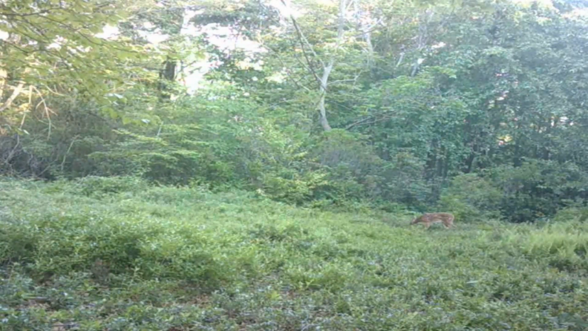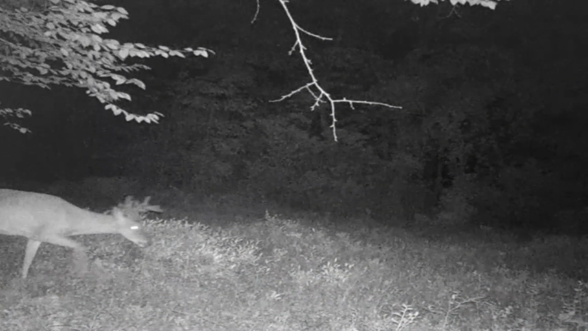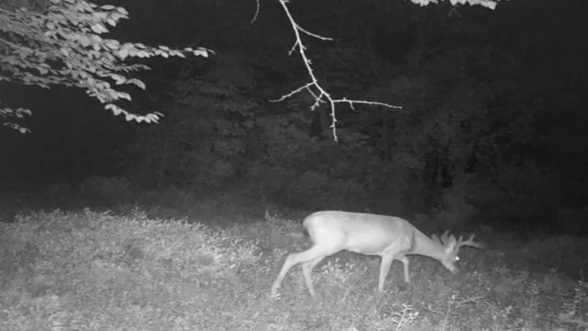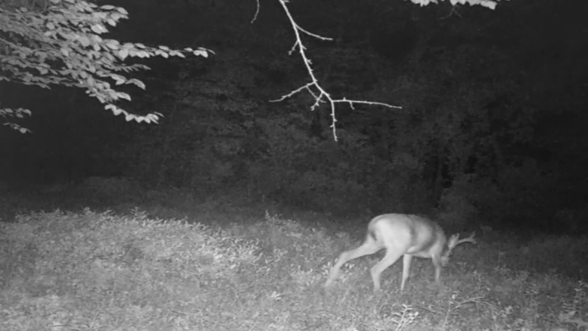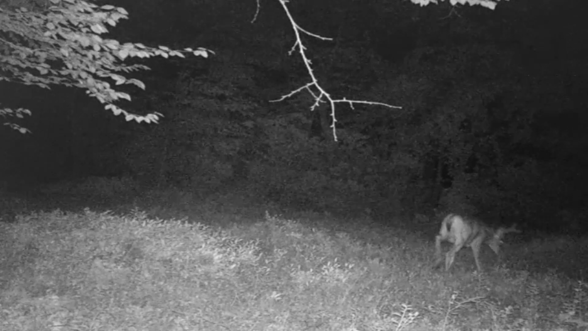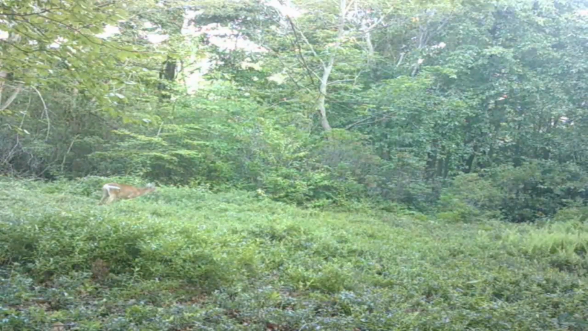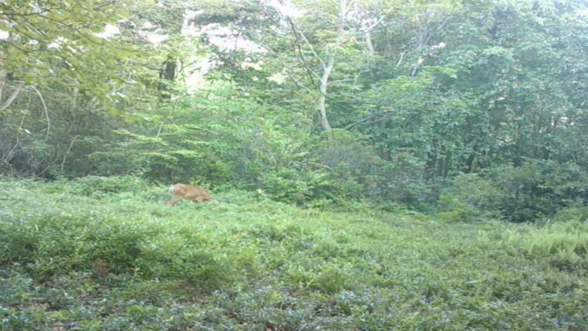And evidently the blueberries up here aren't big enough to be of much interest to the bears, because he's at least an 8-point, and I got him a couple of times back in behind here too, but there's really no parts of any of the videos where you can stop it and really look at his antlers. He's moving too much. He ain't standing still through any of them to get a good look at his rack.